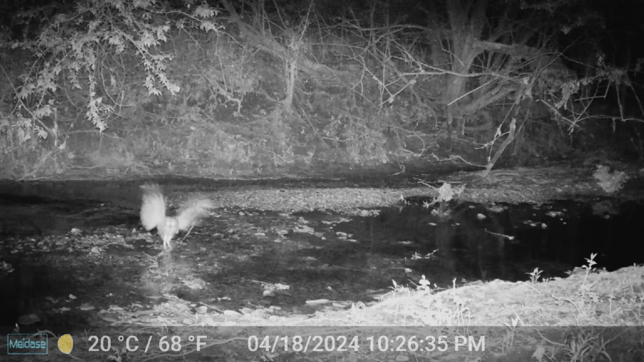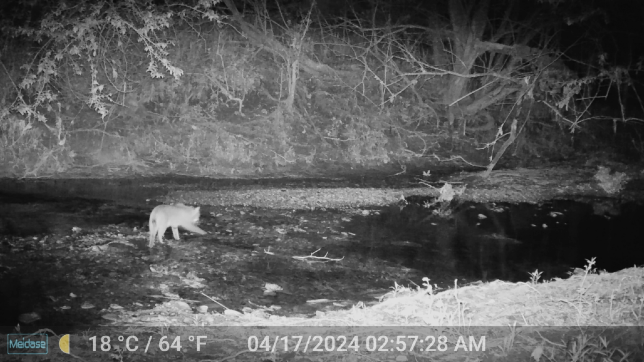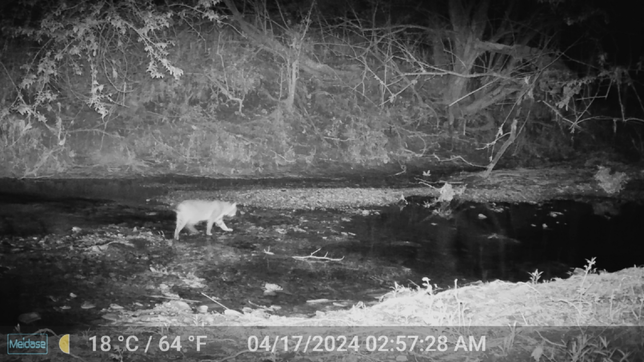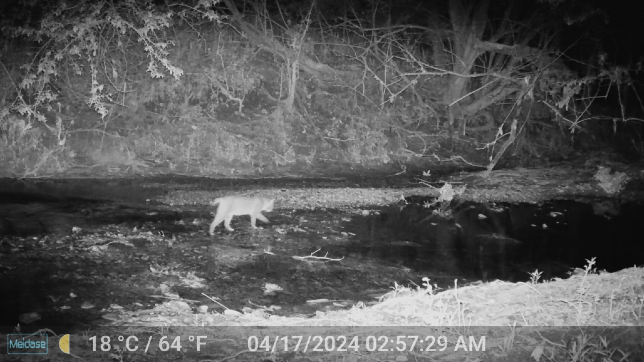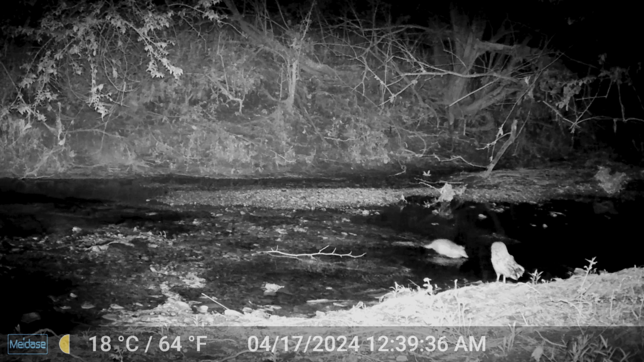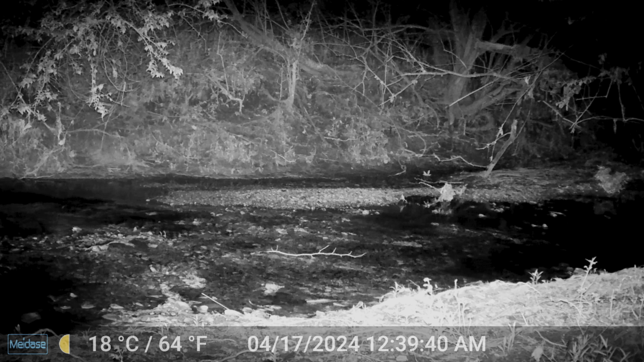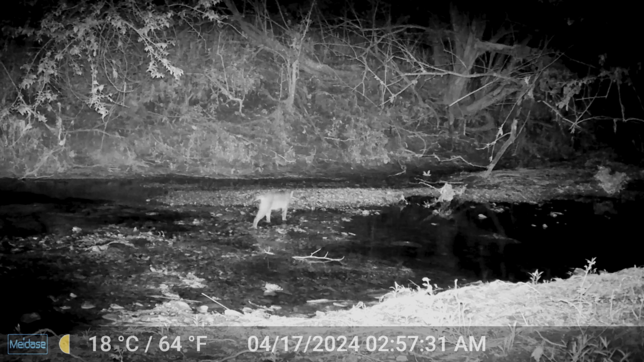Here's an owl catching a little bite. Again, on the same creek, probably the same owl. Really cool. And bobcat, obviously. Just a high traffic area right through here. And it's just really cool to see what all comes through here. Here's Mr. Armadillo and the owl having an interaction, which I thought was really funny. Scare each other. But just a super active creek crossing right here.